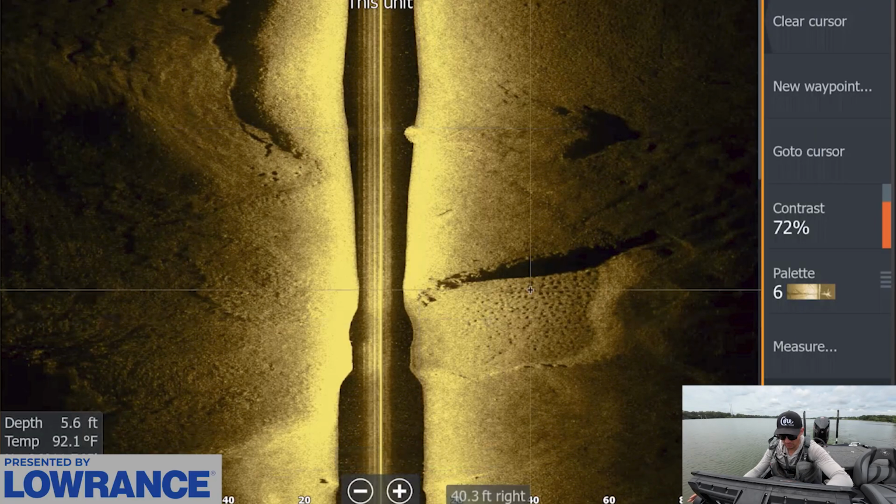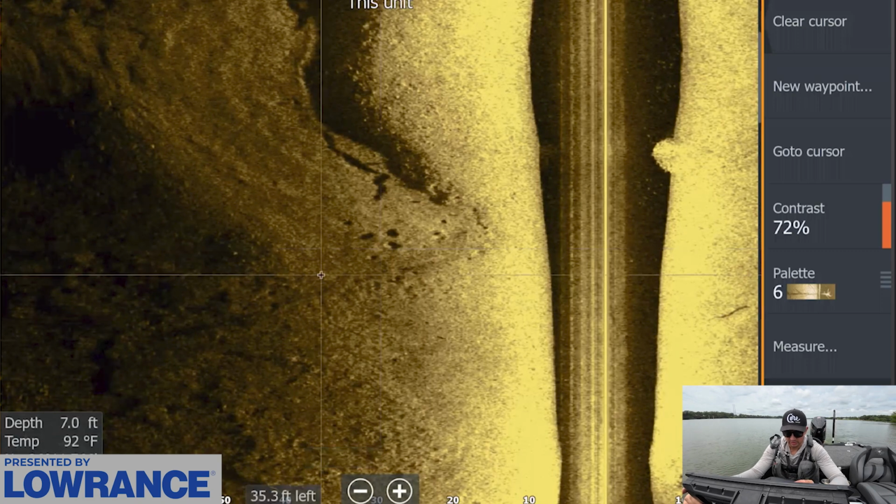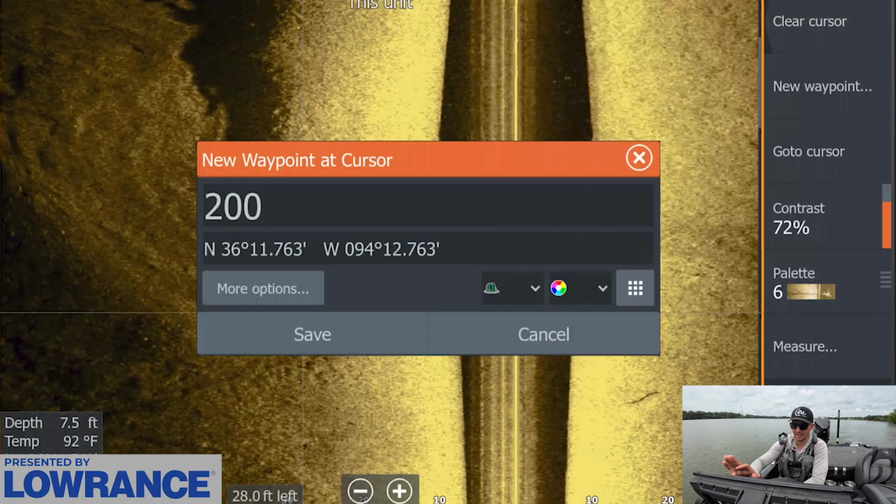And then I don't know if these are all brim beds or if that's just something on the bottom. There's definitely brim beds over here. I'm not seeing any dots or anything around there. There is a little bit of shad. I'll mark this with a brim bed icon just to have that.